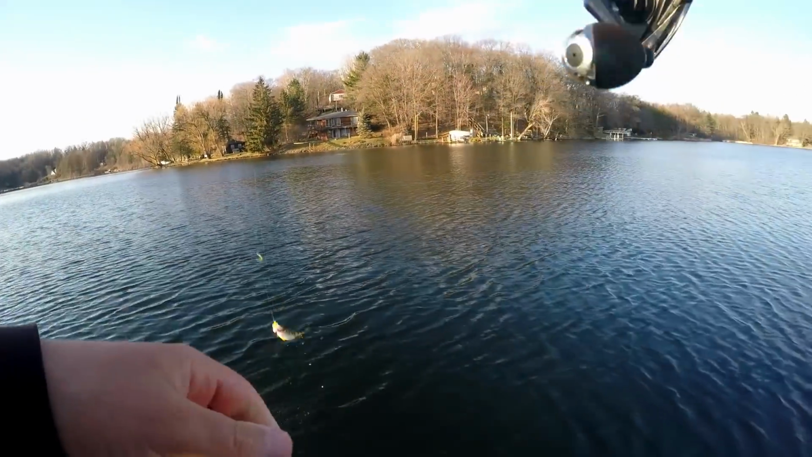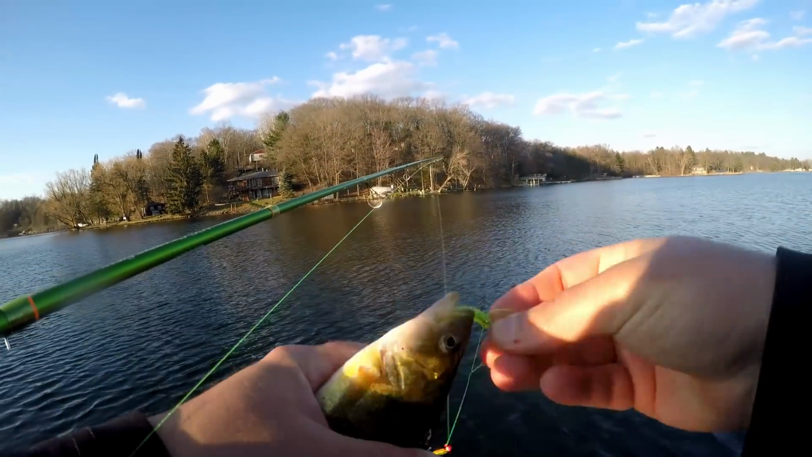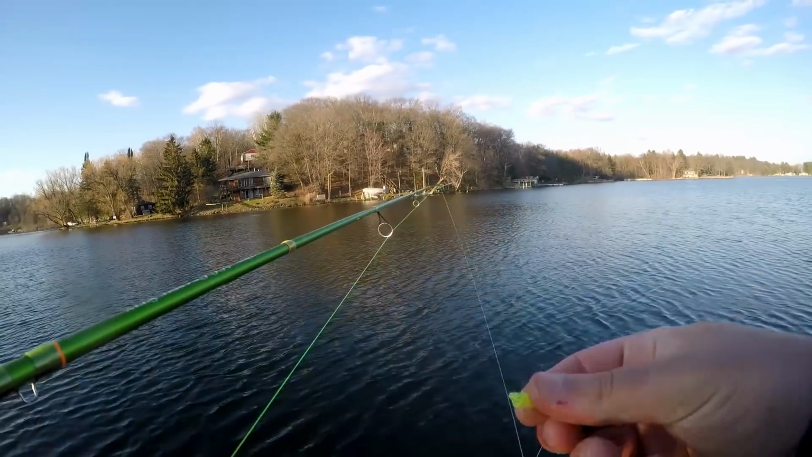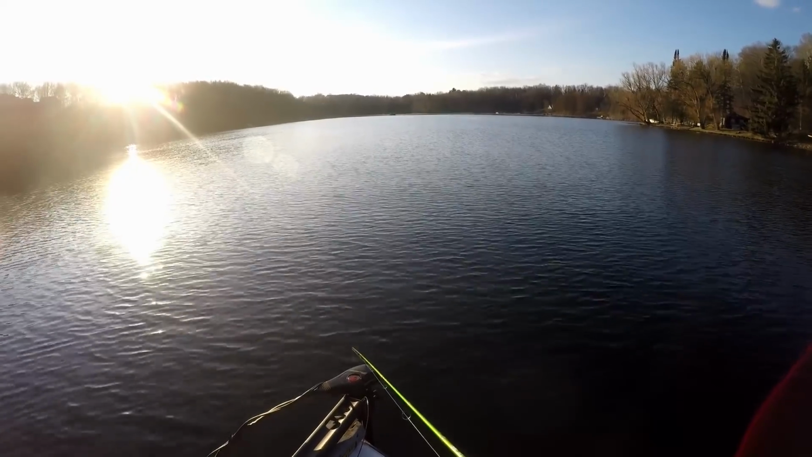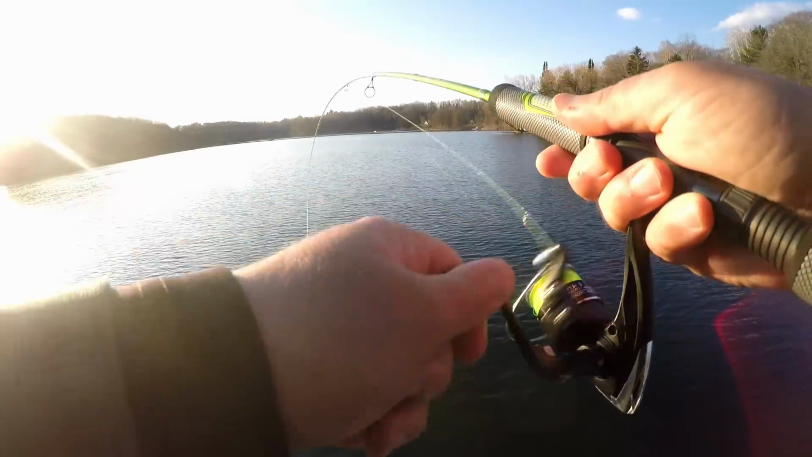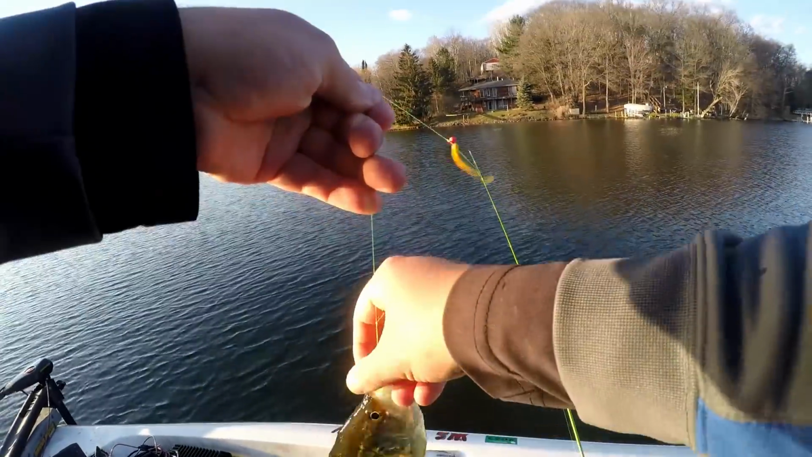On the drop. These are a bunch of perch down there. That's a decent eater for a perch, but I'm not going to keep him. Let go. There he is. That's a good crappie. That is a good crappie.